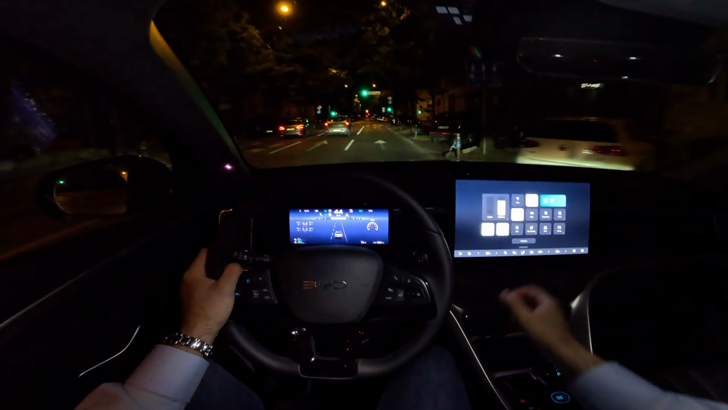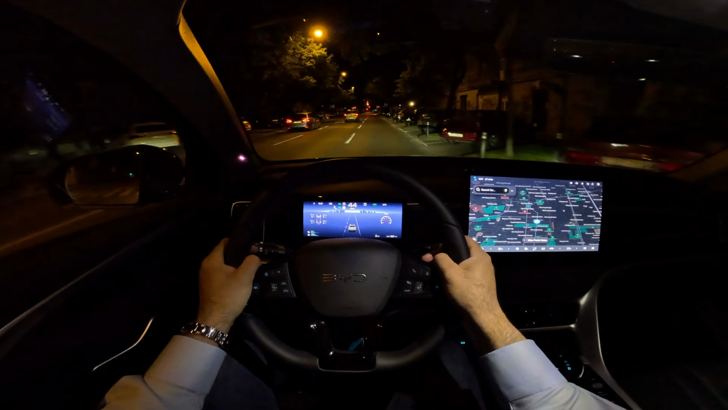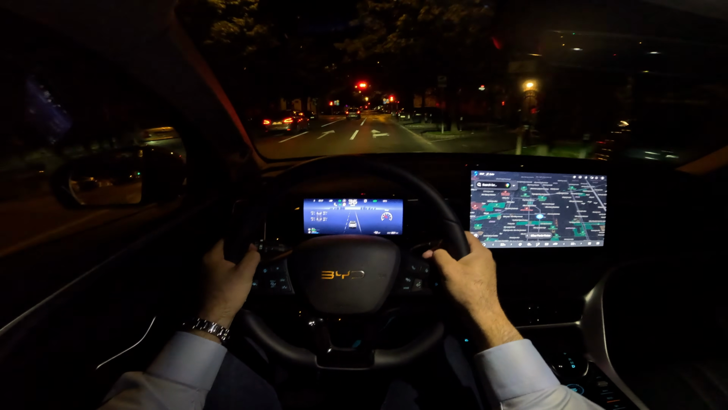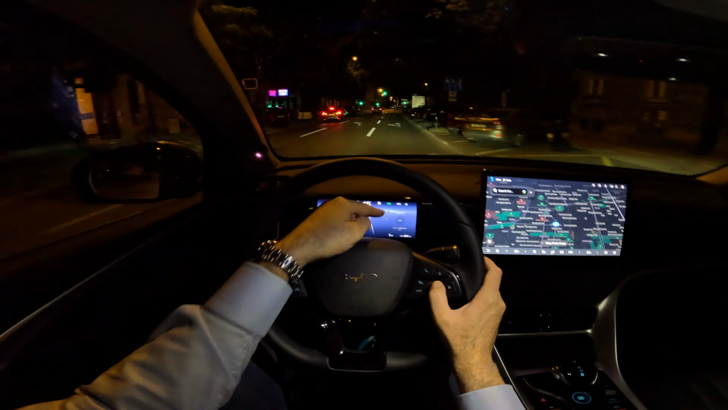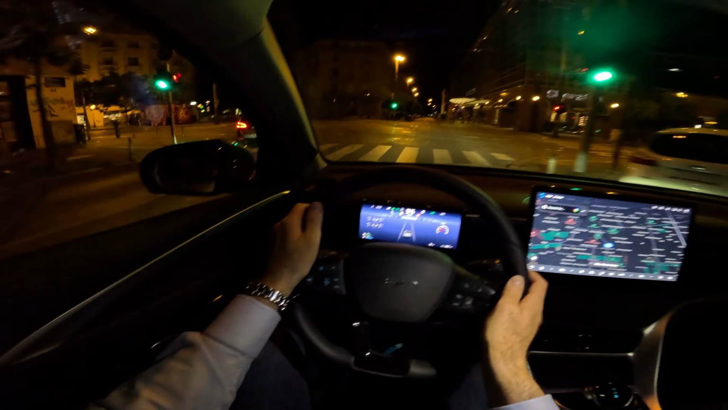So thumbs up from me, because you don't need to go into the menus, which is very convenient. One thing that I would love to see is different views on the digital cockpit. So you can only change here the info on the right.